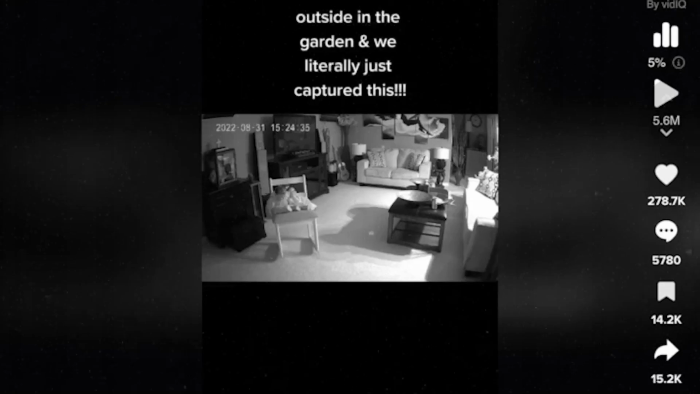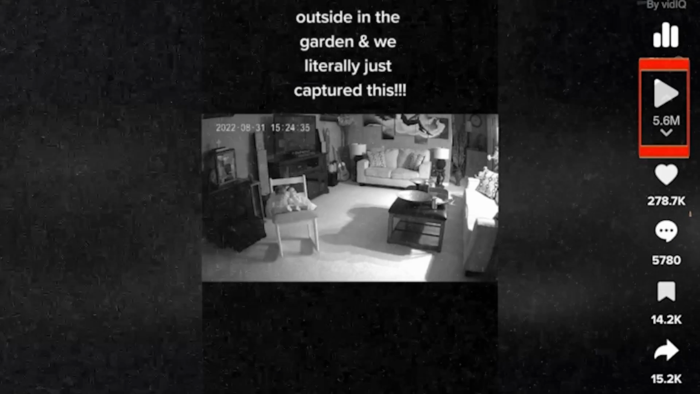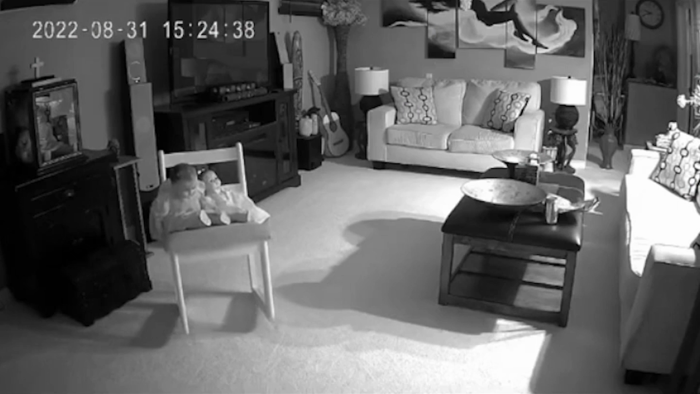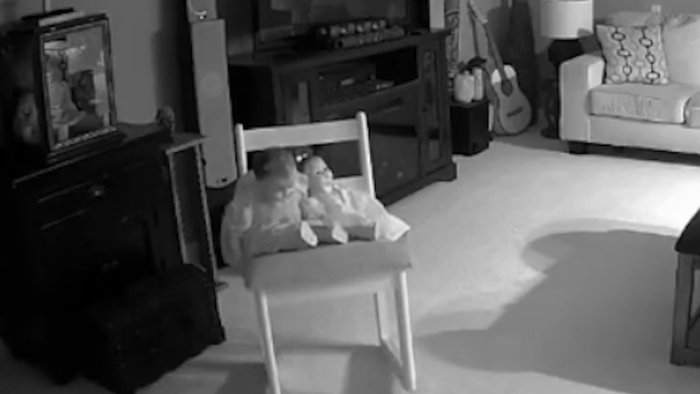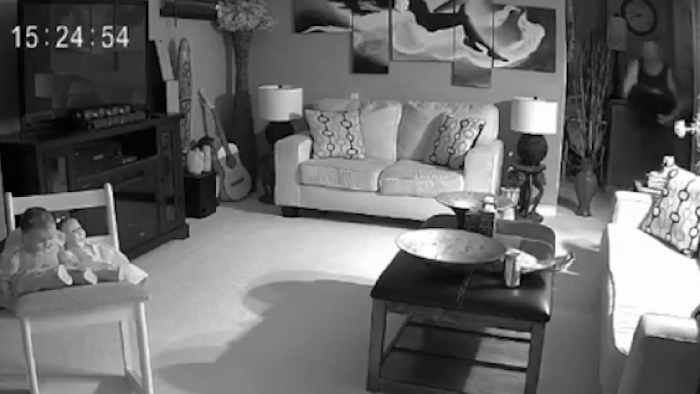This video, posted on TikTok by a user named Kitty, gained more than 5.6 million views, but not for a good reason. In this nanny cam footage, we get a glimpse of a living room with a baby high chair and 2 dolls in it. Right from the start, we see that the baby high chair is rocking on its own. The owners, who were in the garden at the time, noticed this unusual activity on the nanny cam app. Concerned, the husband hurried inside to investigate.